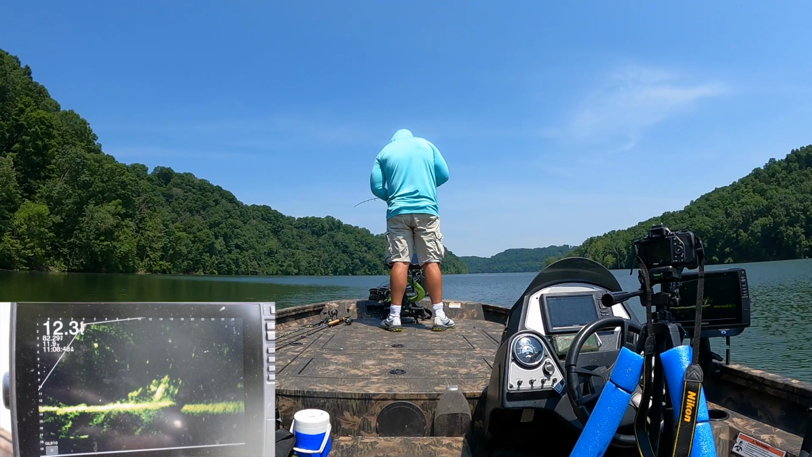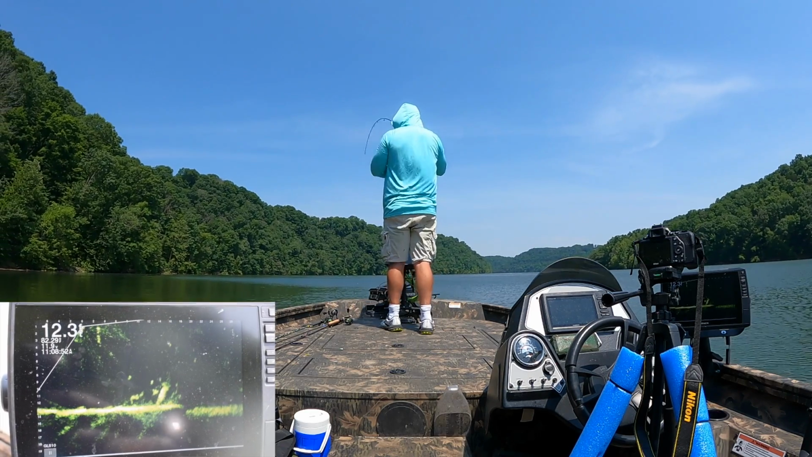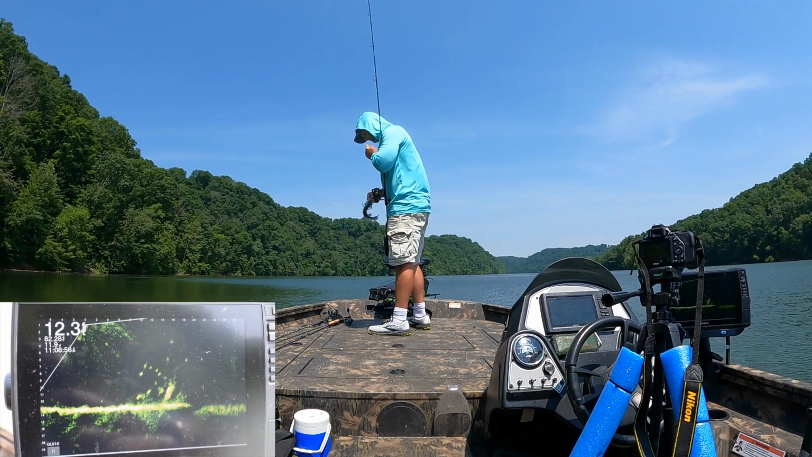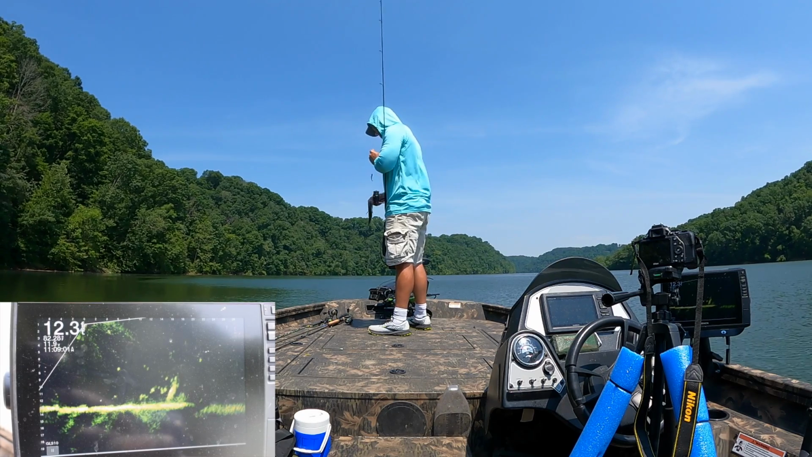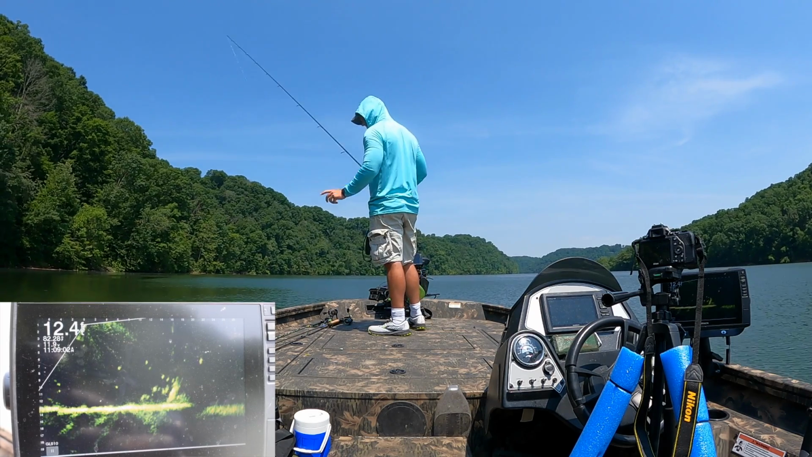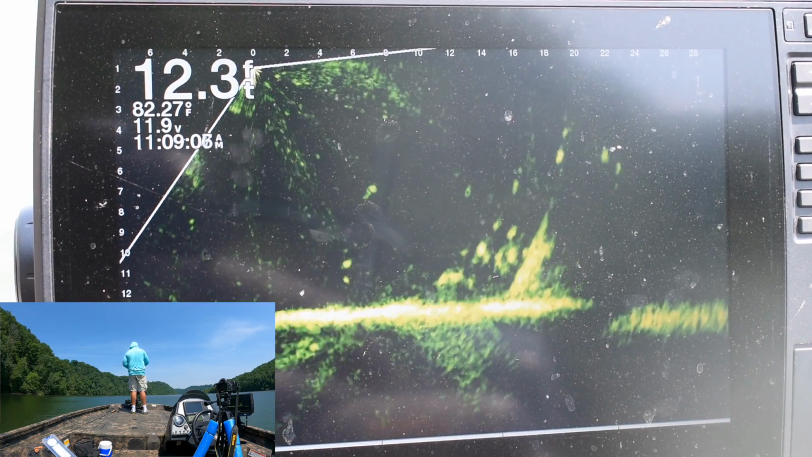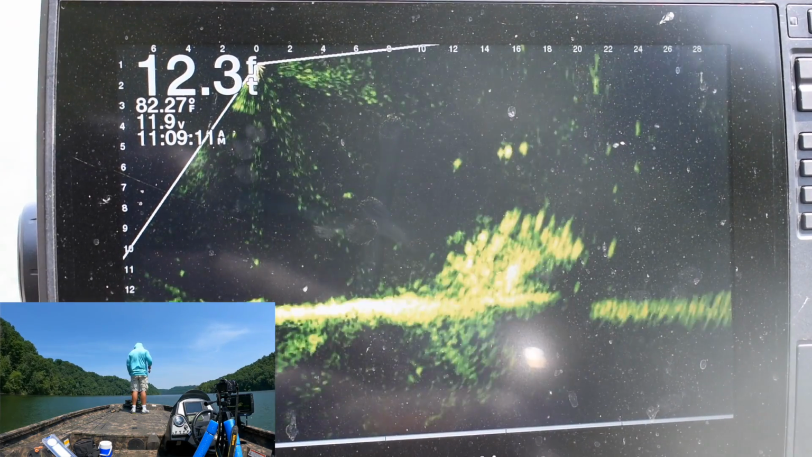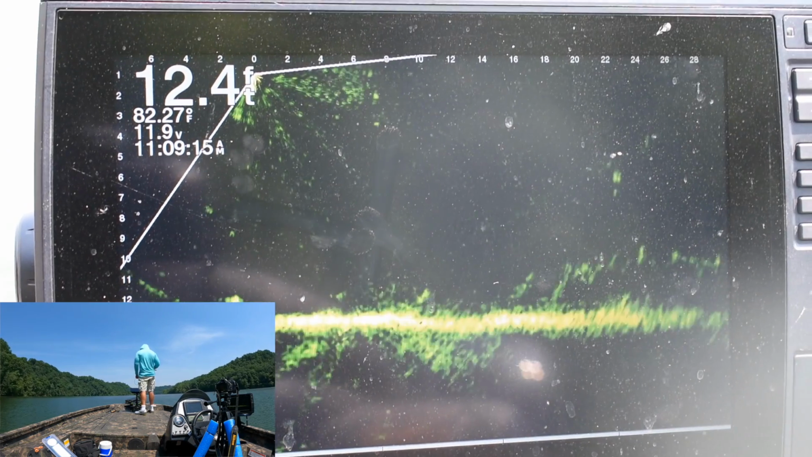I've guided on 2 different lakes. I don't even know how many hours I've spent fishing. When I wasn't guiding, I was on the lake either looking for fish for the next guide trip, or we were in the pleasure boat this evening swimming. So I put in a lot of time on the water this week, but man, I can't complain. I'm having a ball with it.